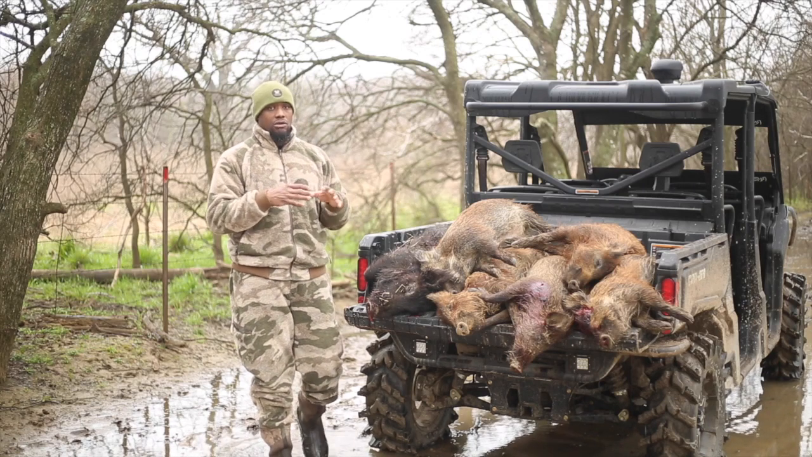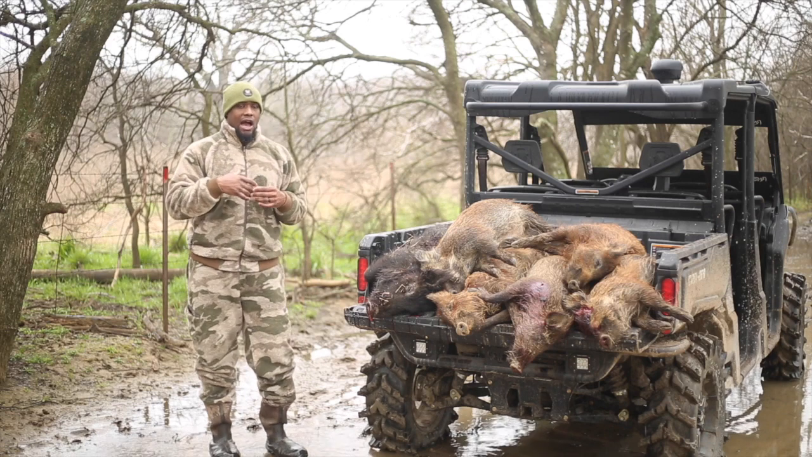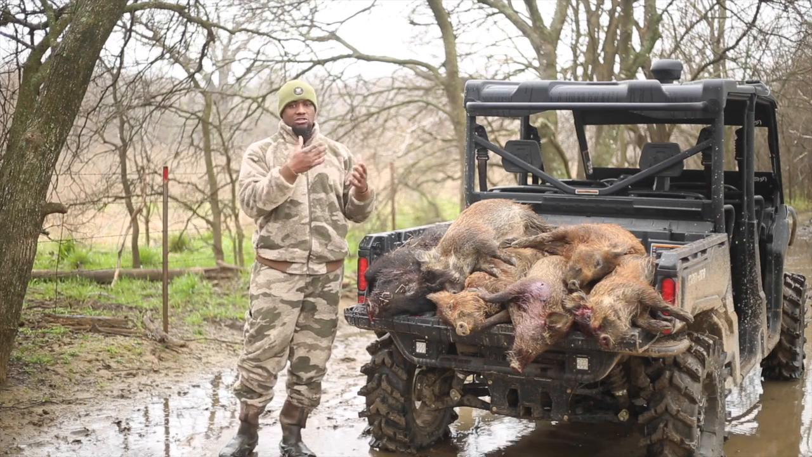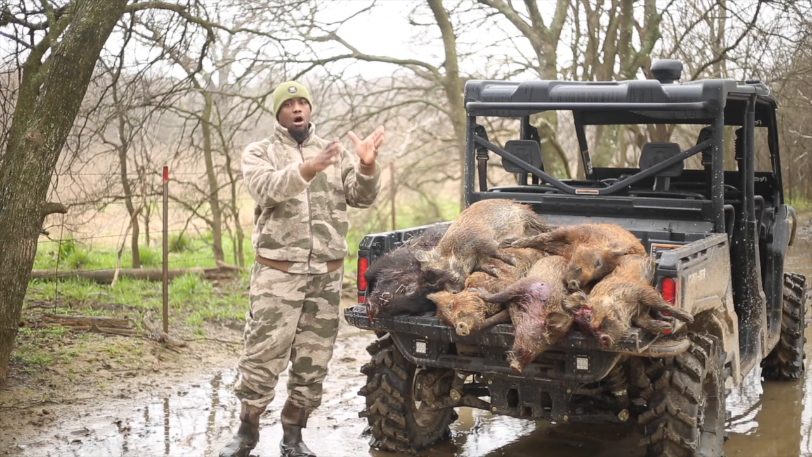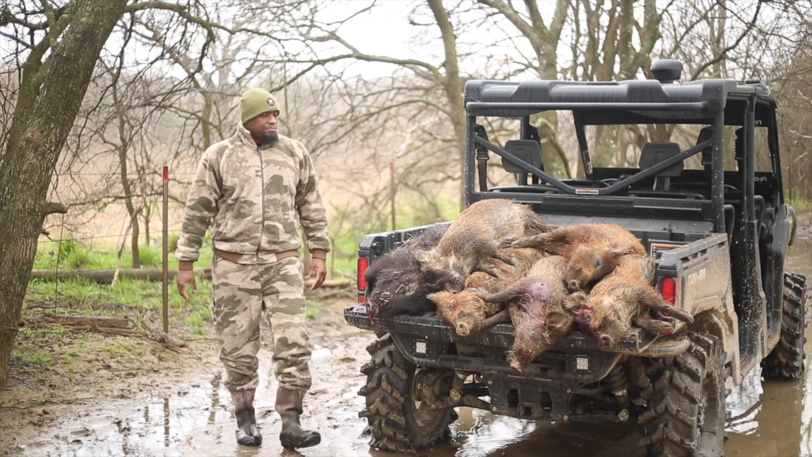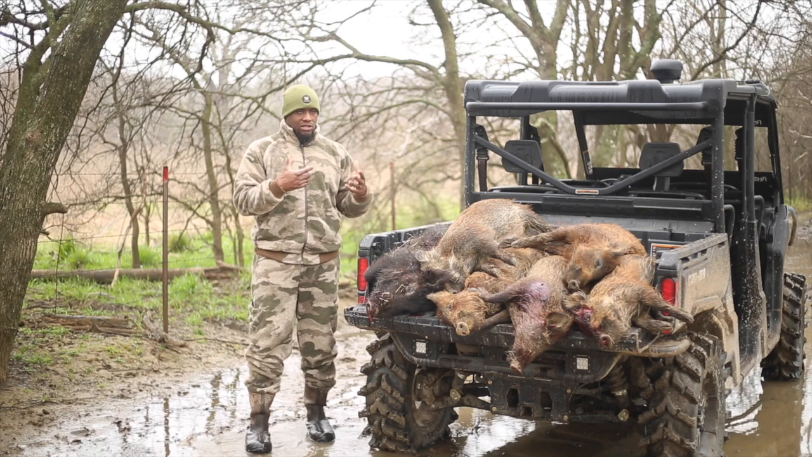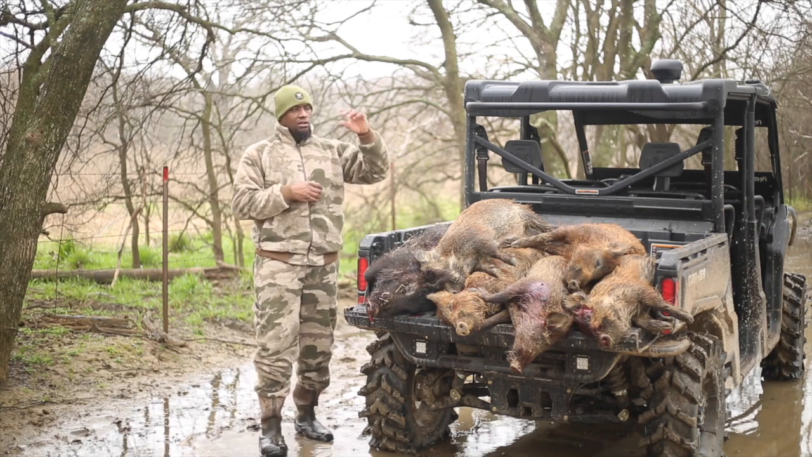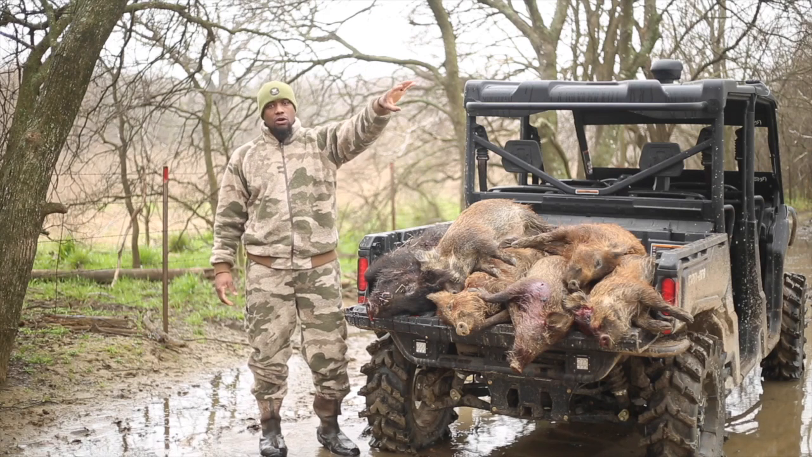It was my fault. It was nobody else's fault but mine. I shoot this platform a lot off of that tripod, and it's just obvious it started working its way loose, and it happened at the wrong time. So I'm sitting there trying to figure out exactly what was going on, and that's when I figured out the Picatinny rail was loose as well. And I looked to my north, and there was another group of 4 or 5 in the trees.